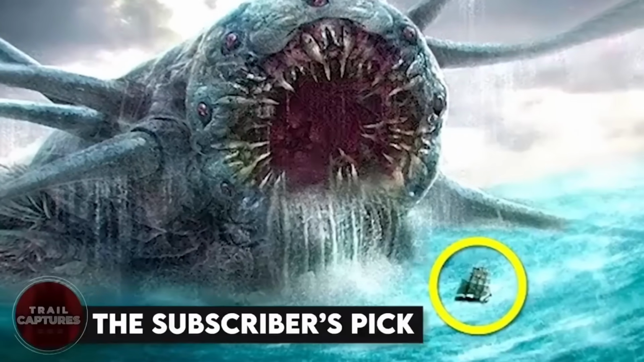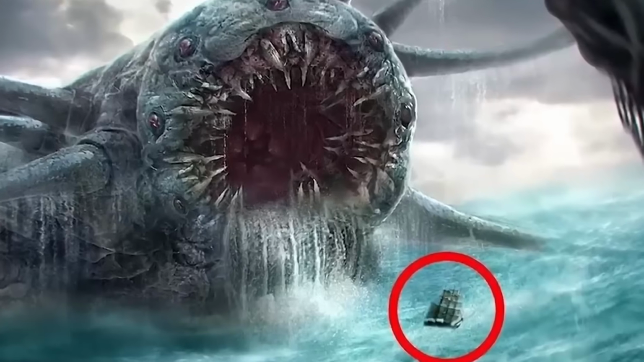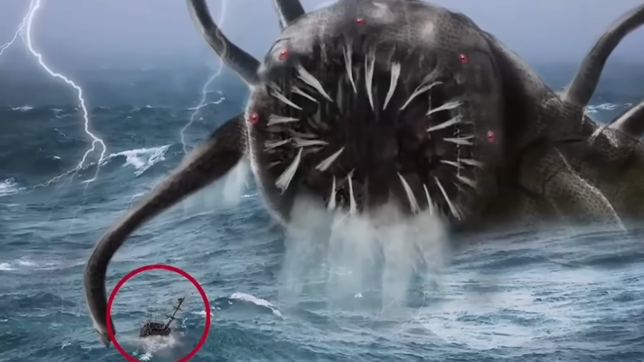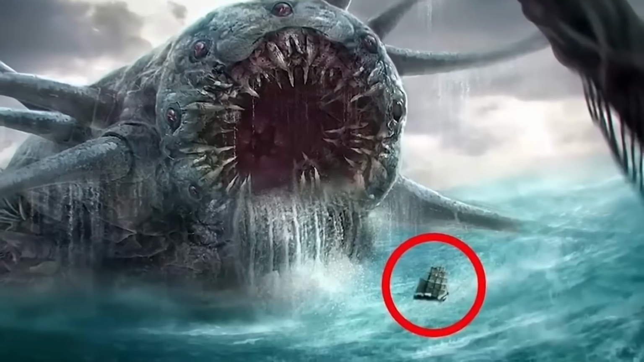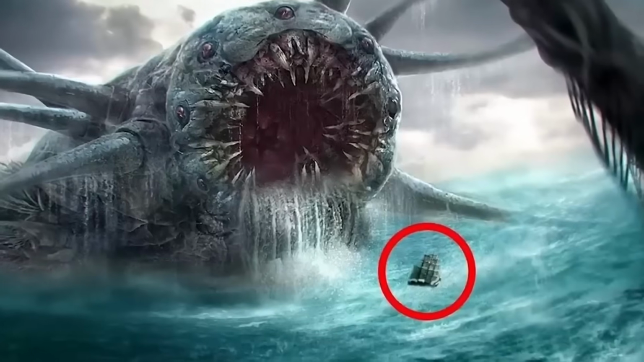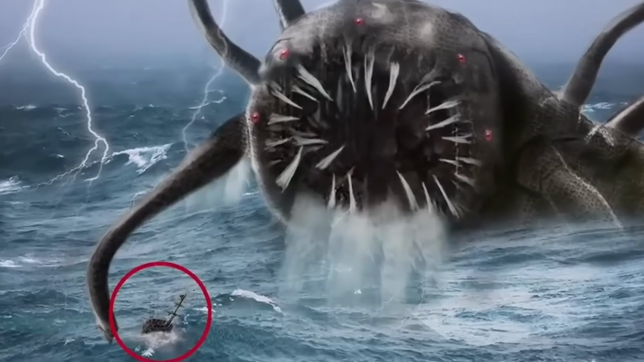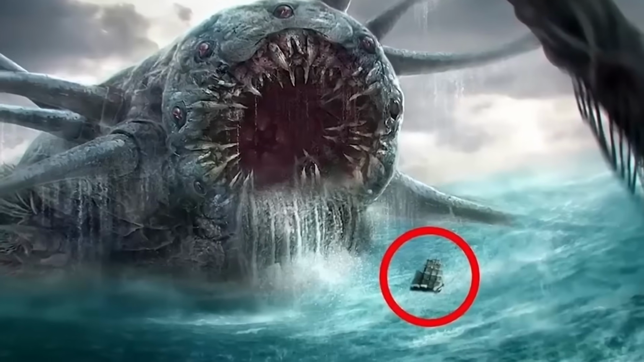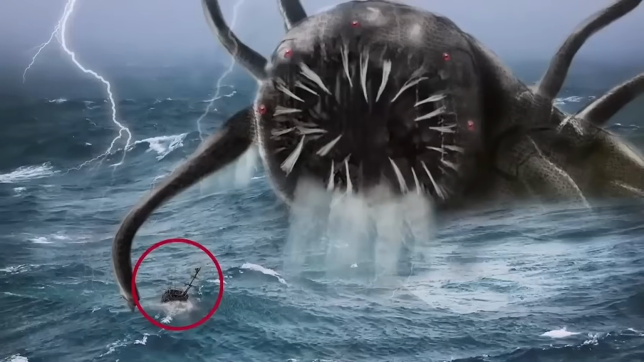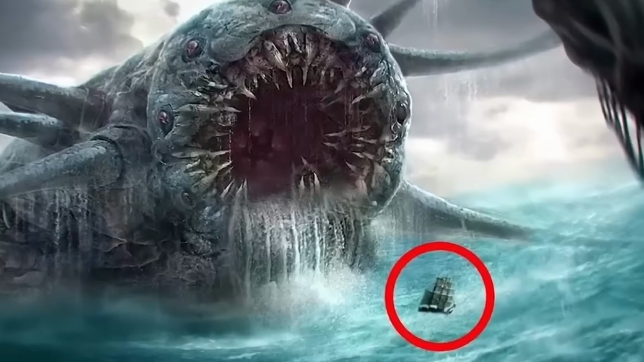The subscriber's pick. This image shows a huge predator of the world of water, with its weird, horrifying mask and tentacles showing. We also see a boat nearby for comparison, which shows how big the creature is. But well, no matter how creepy this may look, it's not real. Instead, it is an image created through Photoshop. Still, with the ocean being only 3% discovered, who knows? Maybe this actually might be real too. What do you guys think about it?